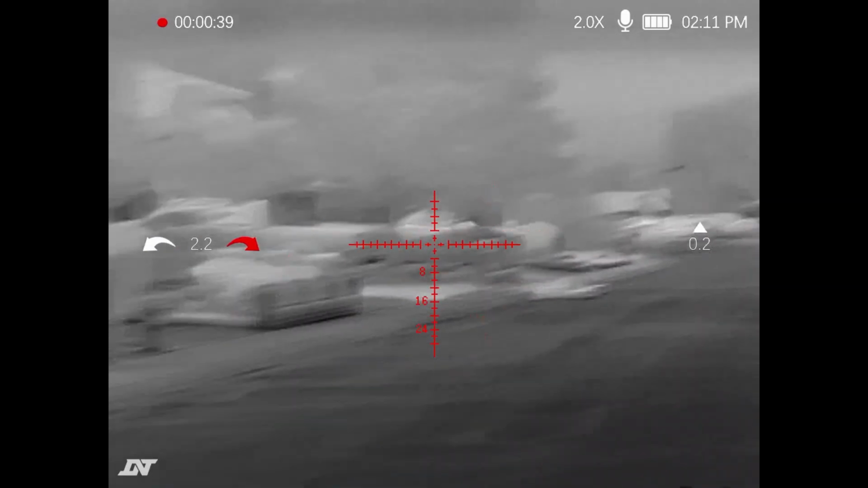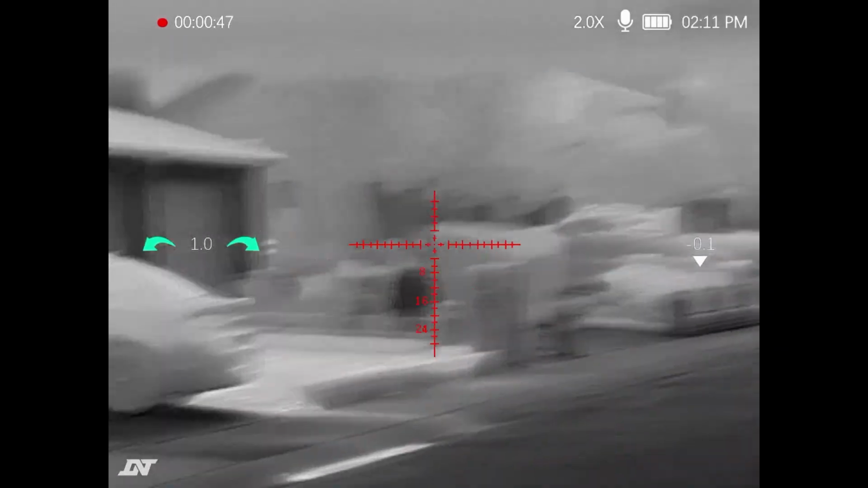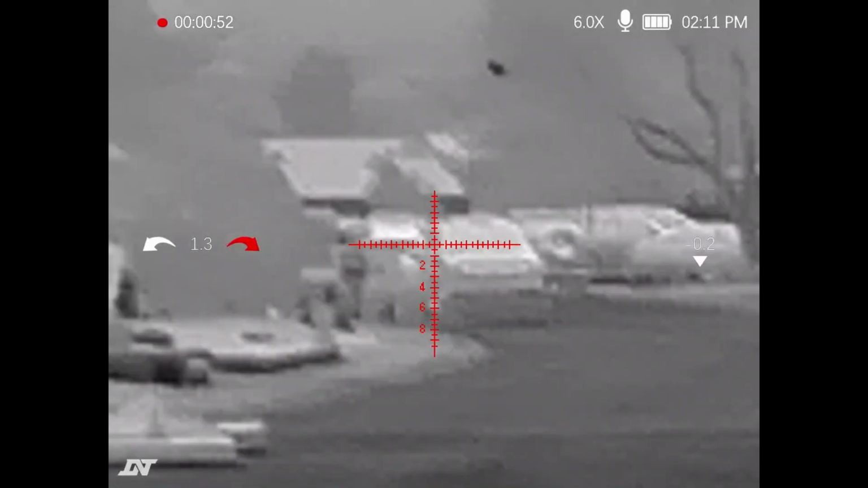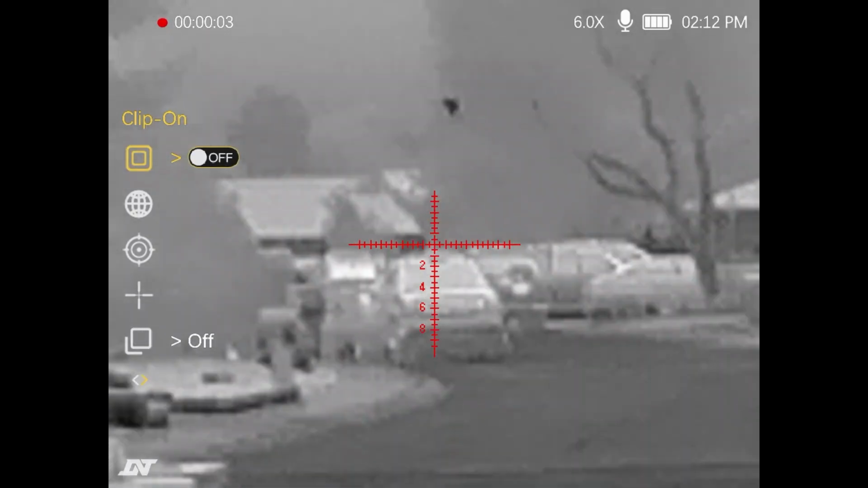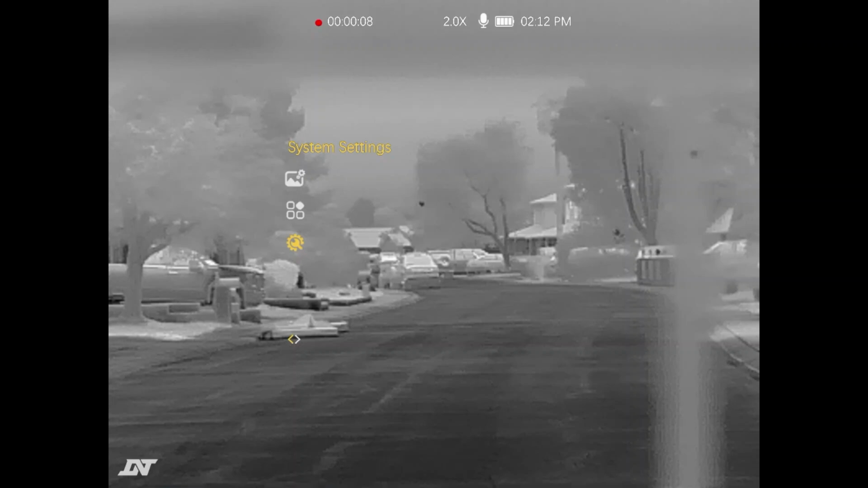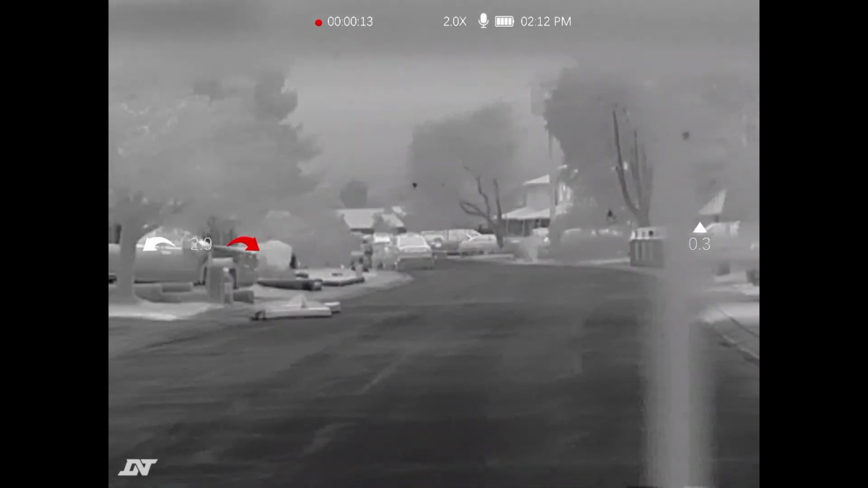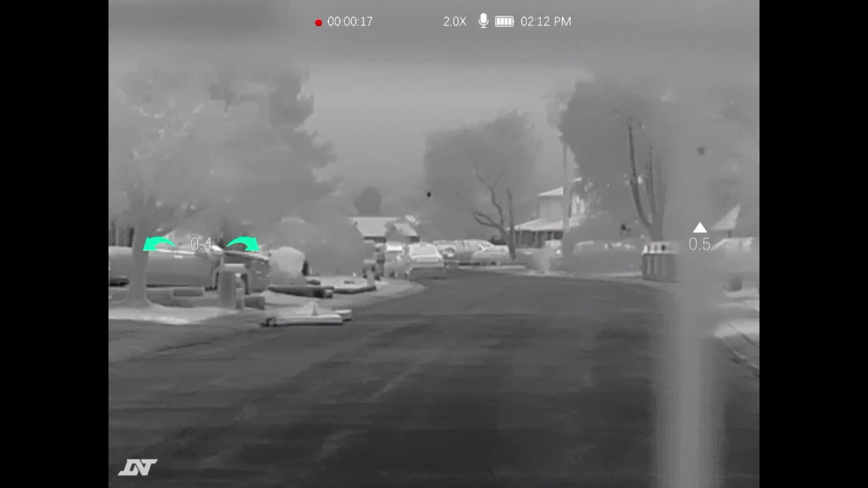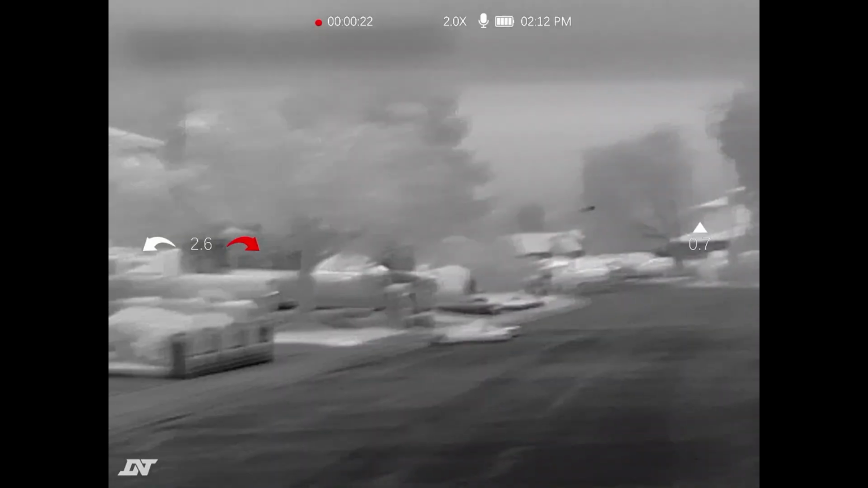This is my neighbor's house. Don't let them know that I made this video, but you can absolutely see the clarity. It almost looks like daytime, but in fact it is in the middle of the night. This is the maximum magnification, but I am about to turn on clip mode, and this is the set magnification for it. If you are in clip mode, it will not go past this magnification level, but still super clear, still super fantastic. Recording is actually pretty darn good. The frame rate is not bad whatsoever, but yeah, you can absolutely see the clarity.